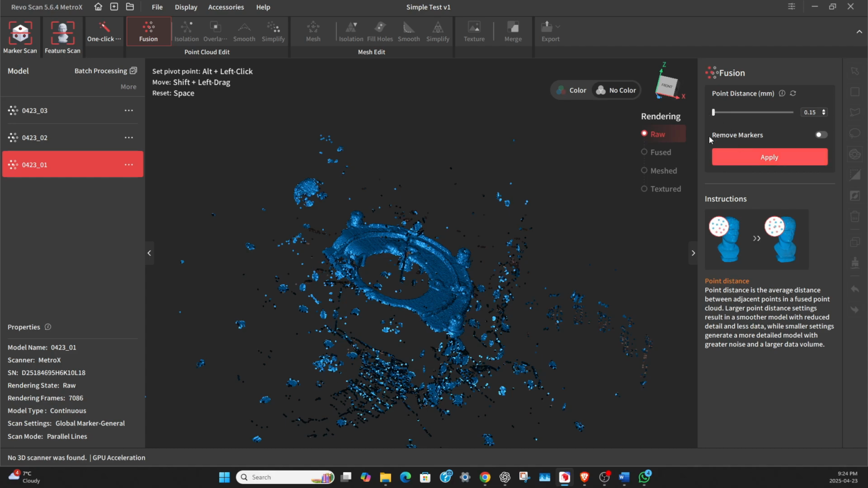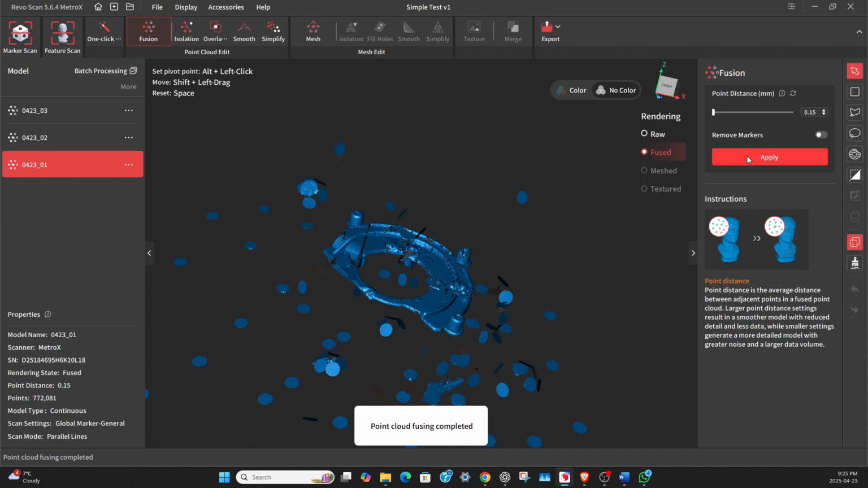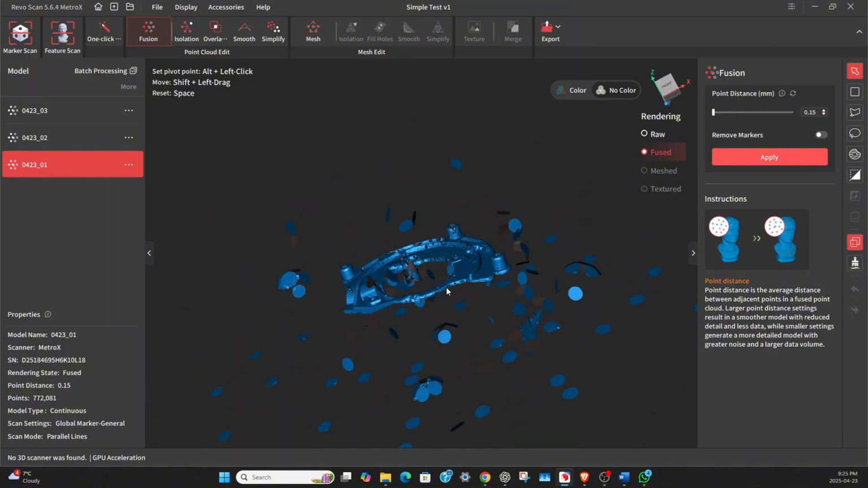I'm going to drag it all the way to the left and hit apply, and it's going to process. Depending on your computer, this could take up to an hour if you have a really big scan. But this computer is going to crunch it really fast because of the NVIDIA card. As you see, the object we've scanned starts to become a clean object as we process it. It's already cleaned up a lot of the noise and is looking better.